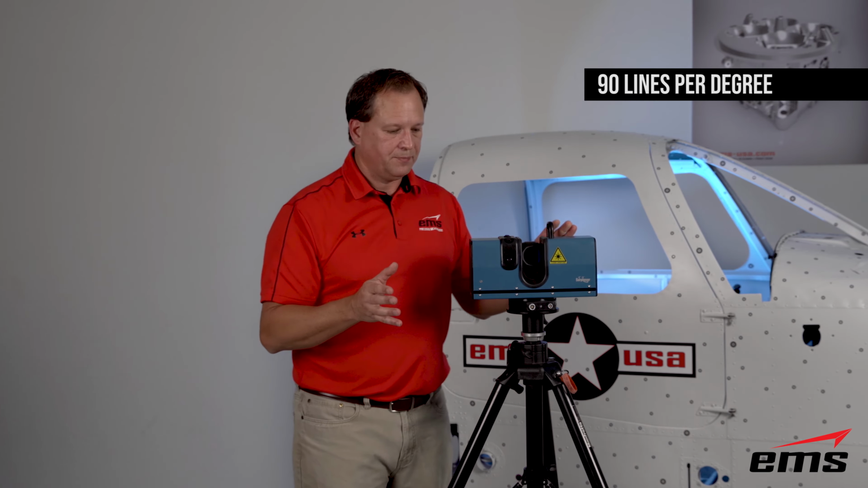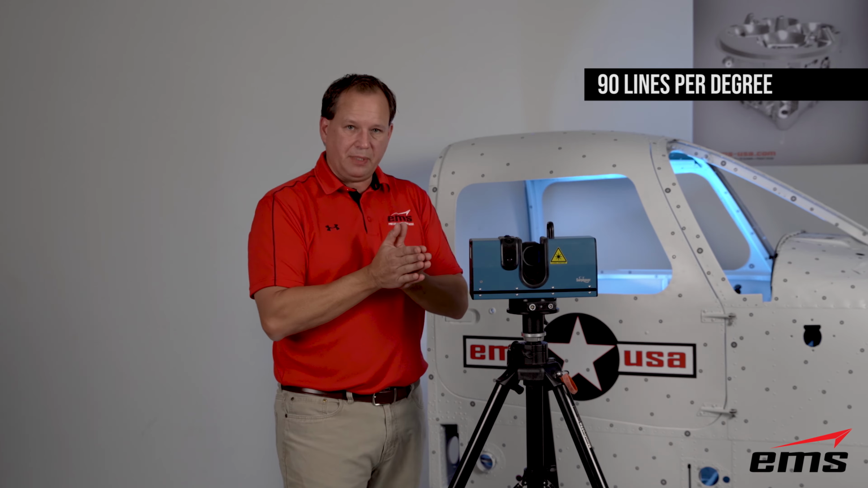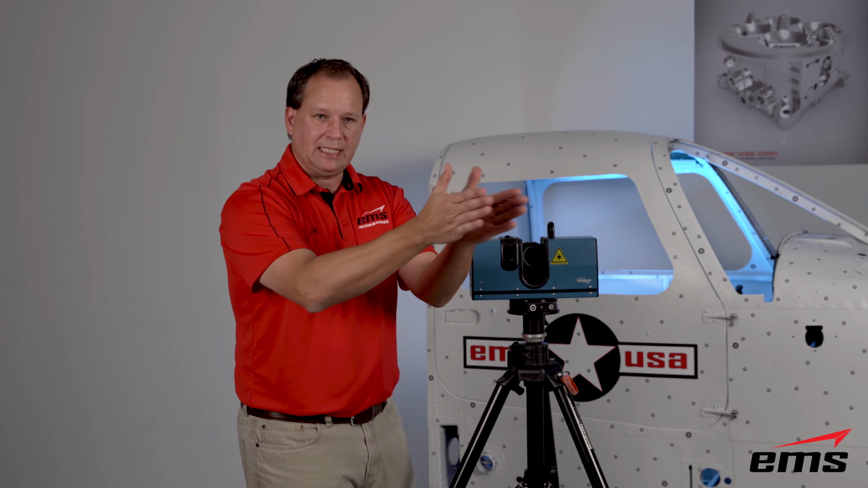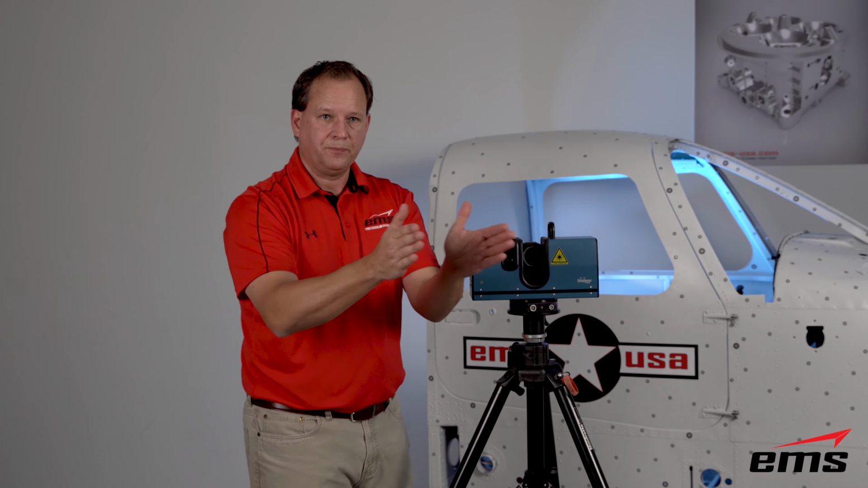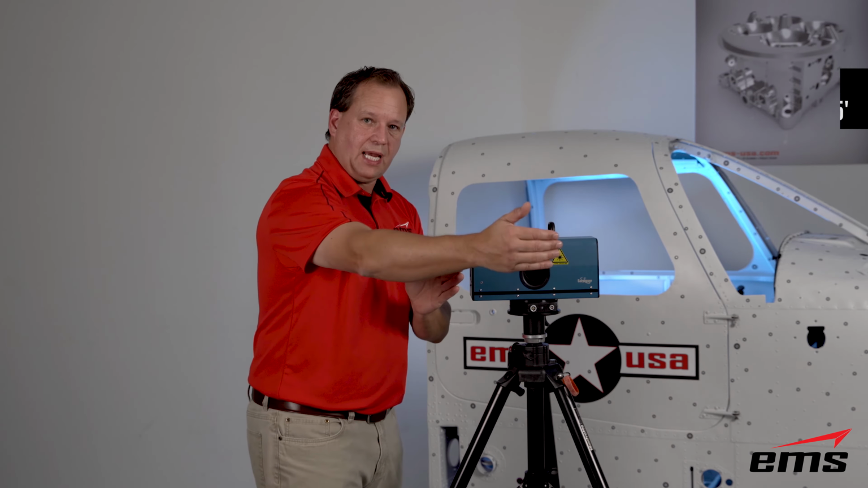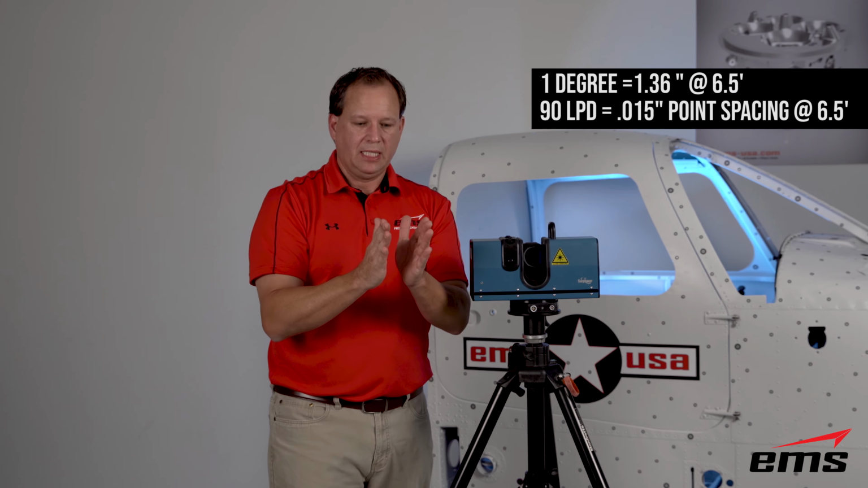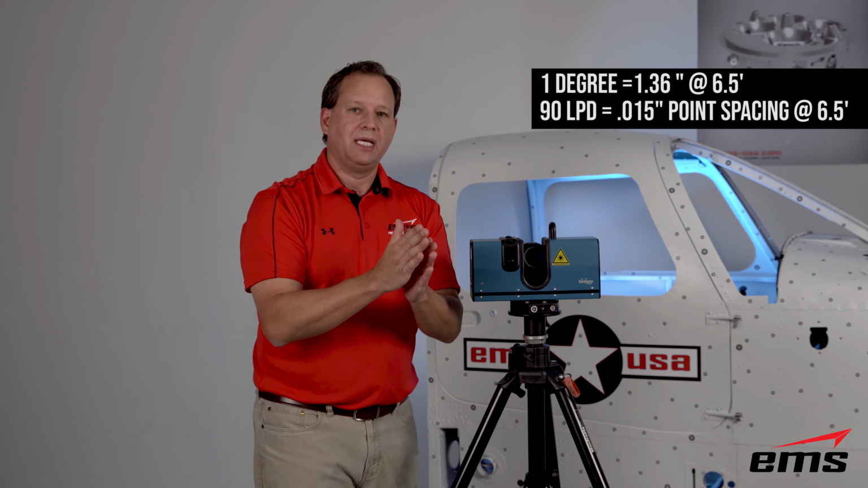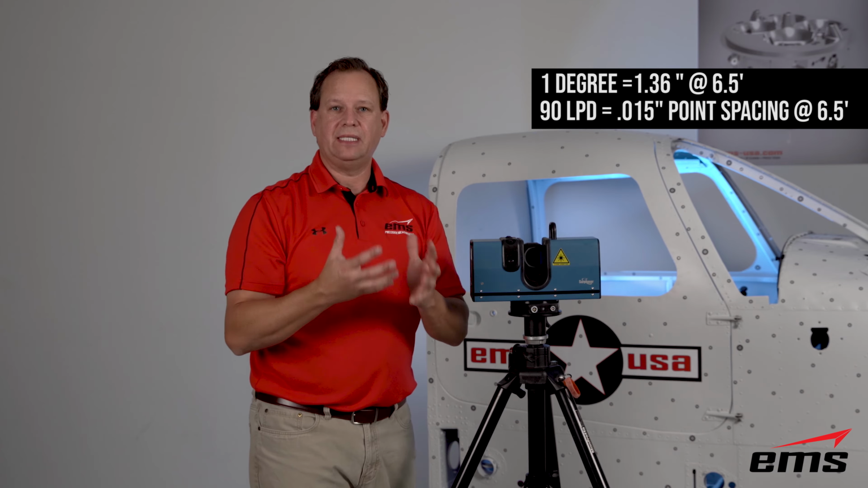Now, what does that mean? So if you took 1 degree from the beginning of the scanner here, and as you project it out, that degree, that distance will get larger and larger. So think at 6.5 feet out, whatever a 1 degree distance would be, if you slice that up 90 times, that's the density of the data. So very, very dense data.